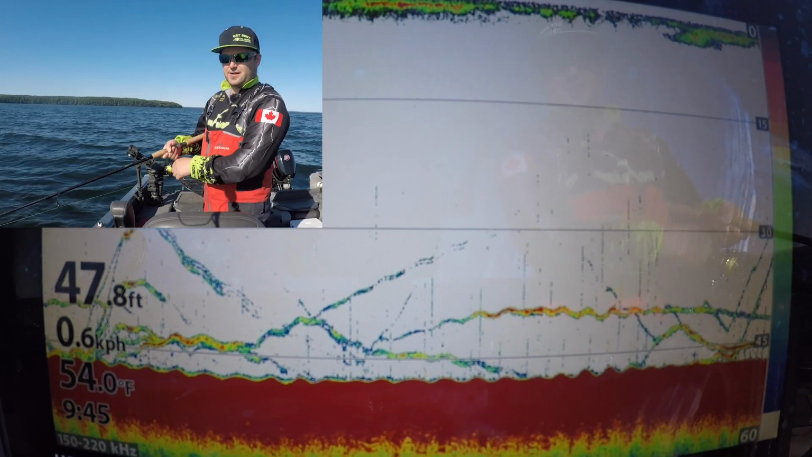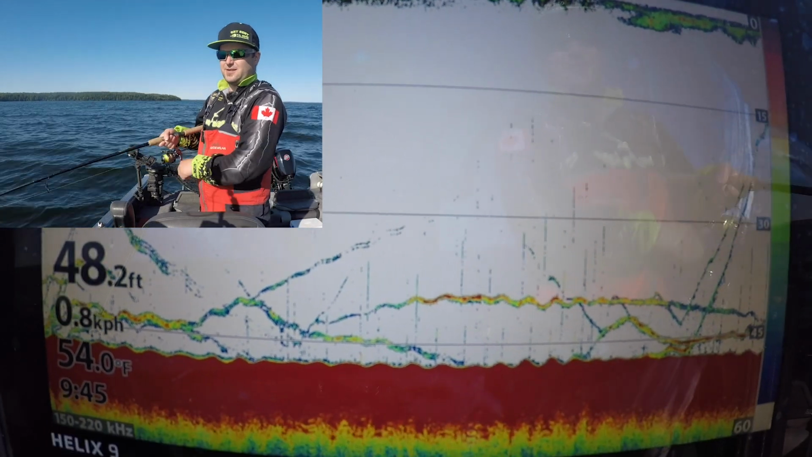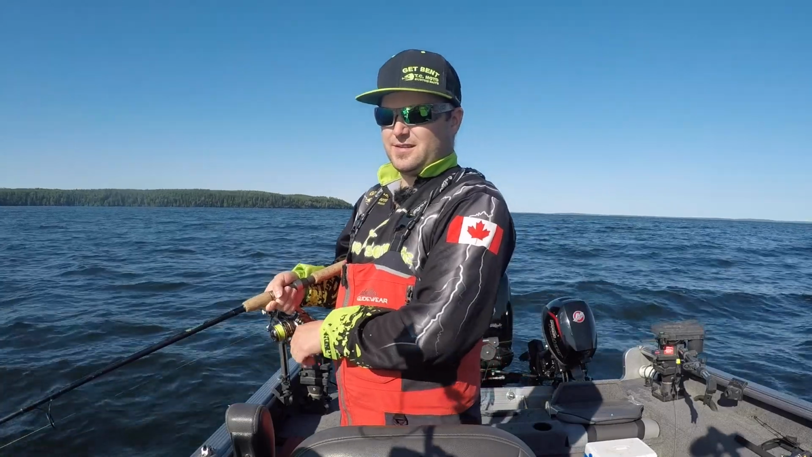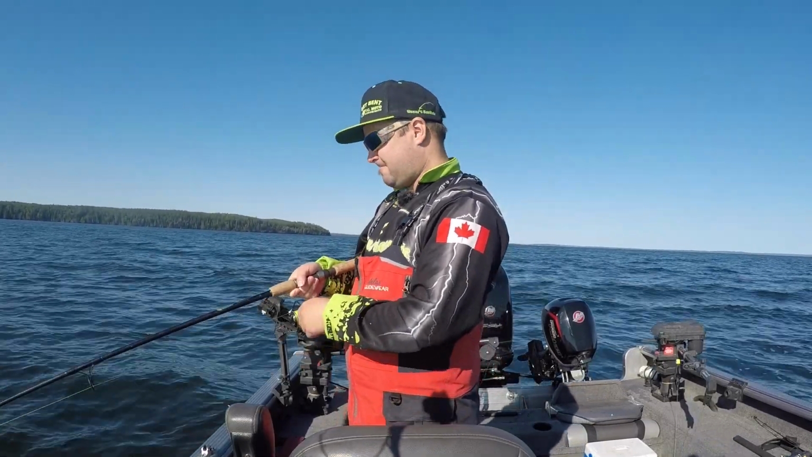Got one coming up here. Oh yeah, he's flying. There we go. Like 18 feet under the boat. Could tell he's just started closing that distance pretty quick.